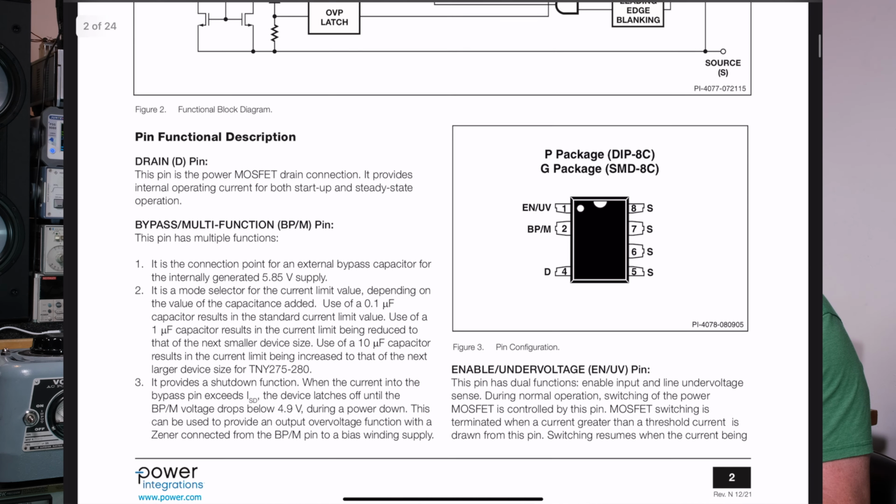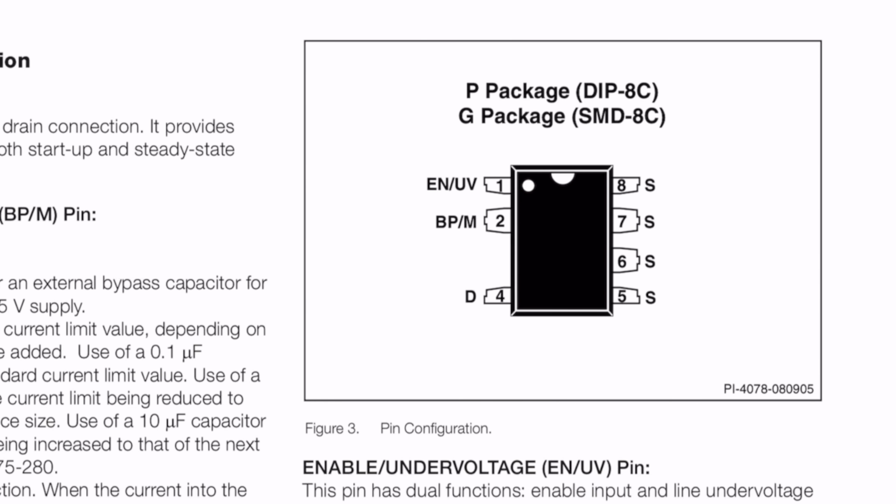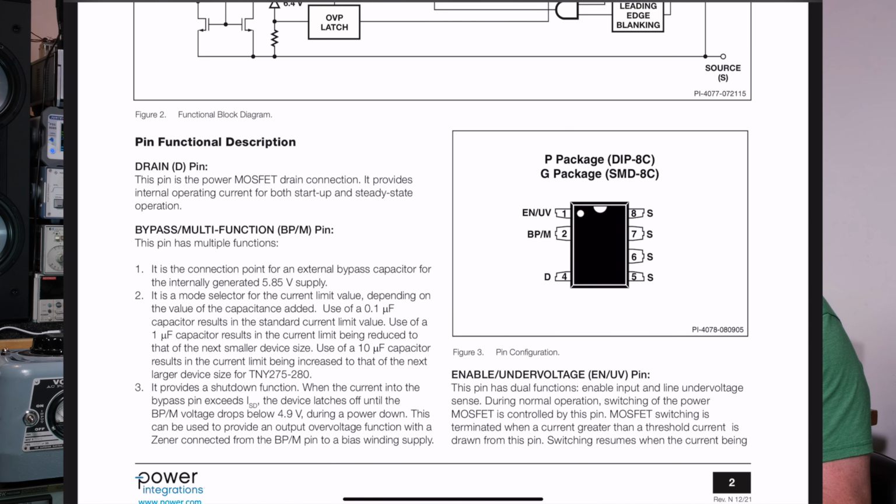Okay, now look at this chip. The 4 pins on the right are all S. They're all the source pins, okay? The bottom left one, pin 4, that's the drain. So there's your FET, your drain to source, okay? Then the top 2 pins are up in the top left corner. And we missed pin 3, right? Well, I'm sure it would have been nice to use. Pin 1 and 2 are doing multifunction things. It's like, wow, we could have used pin 3 to do something.